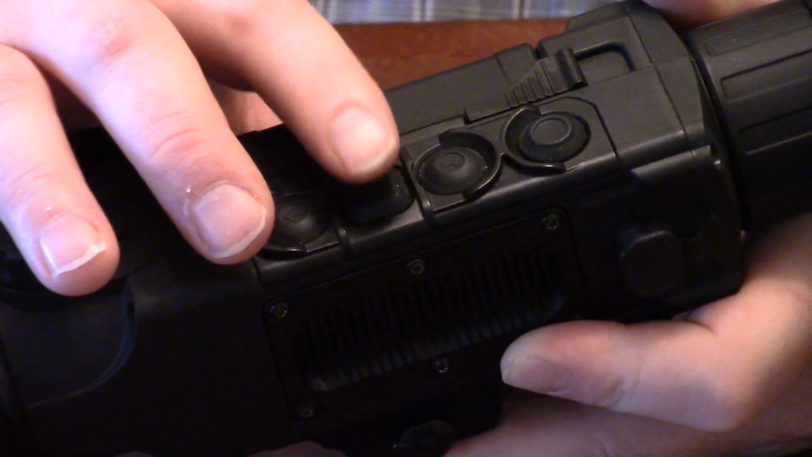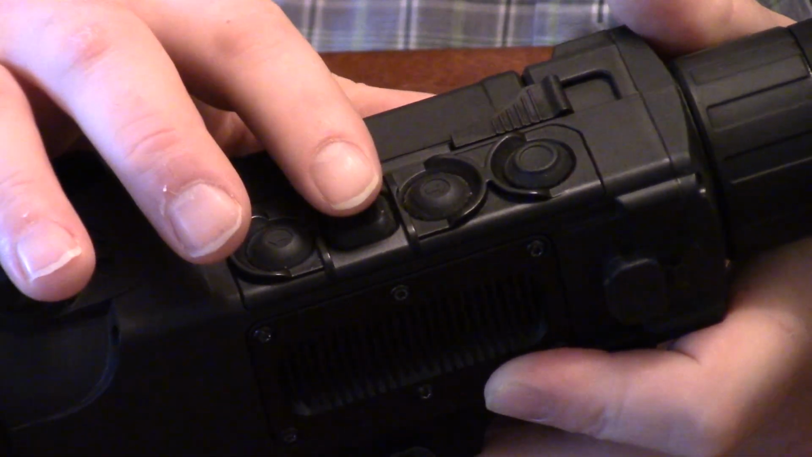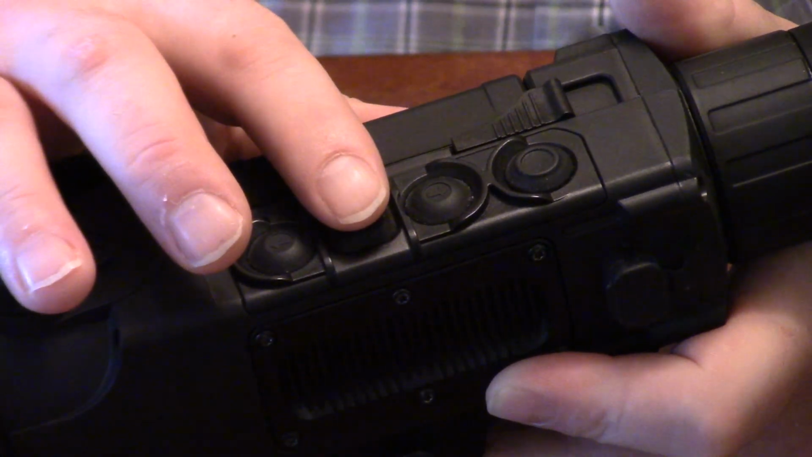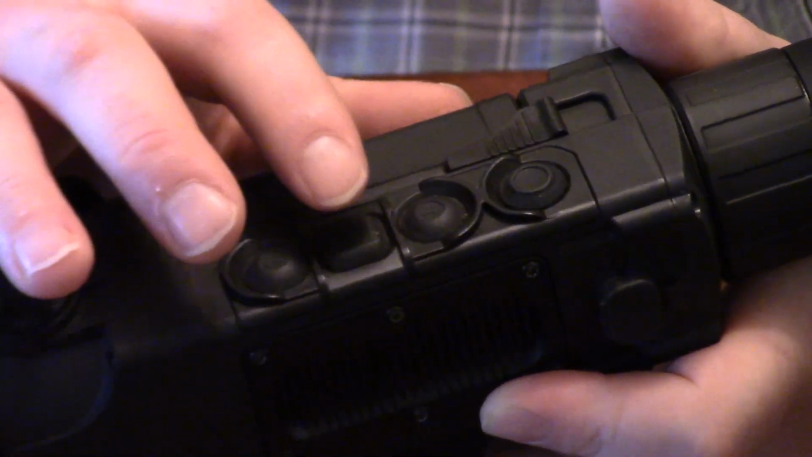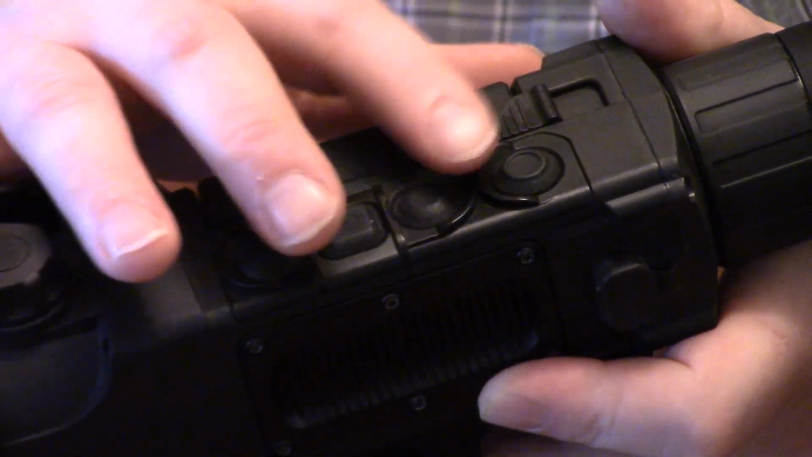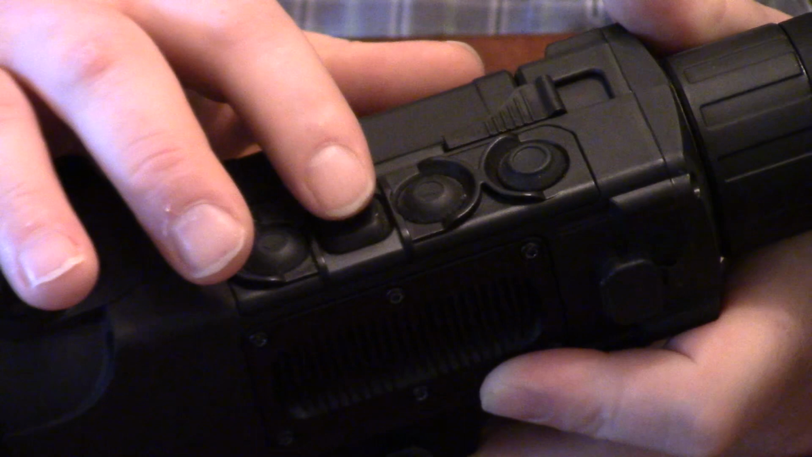The little square button is your menu button, so a short tap on that is going to open your right-hand function menu, where you're going to find brightness, contrast, the stadiometric rangefinder, and the ability to zoom to specific powers. We'll touch on that a little later, but normally you're going to tap zoom, but this would allow you to smooth zoom.